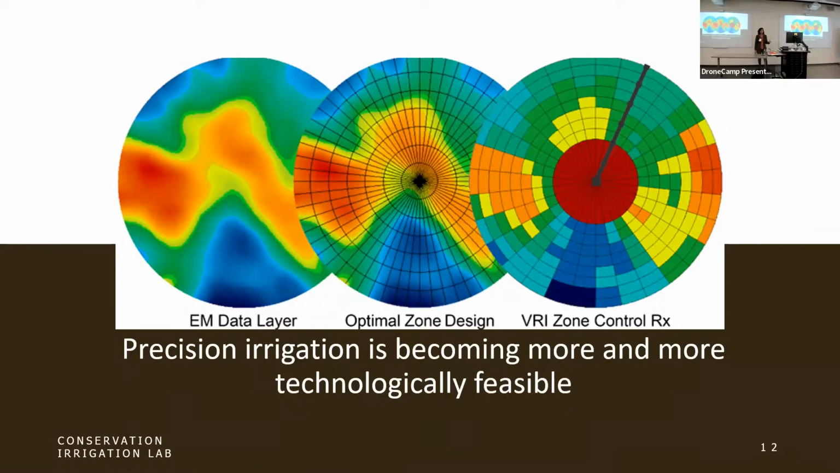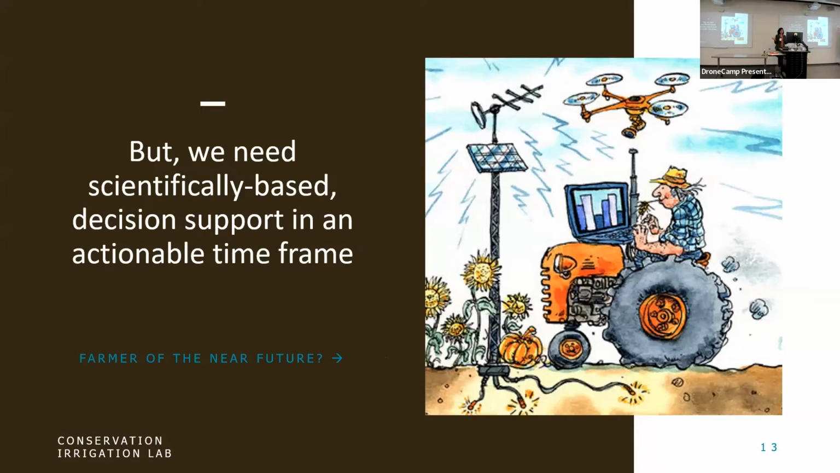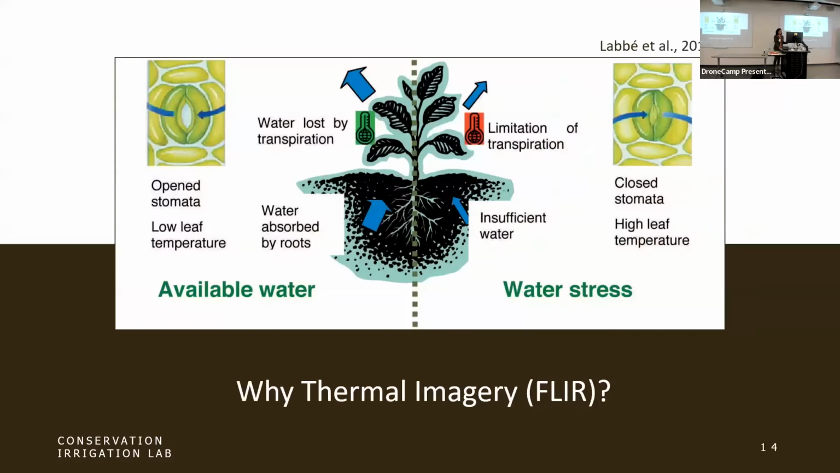So the goal of what we're doing is to try to make sure that our information is in pace with the technological innovations that are happening to deliver the water at higher and higher resolutions. Okay, so once again, we got to get that scientifically based decision support in the actionable time frame and be developing our evapotranspiration, our crop water stress algorithms to be right at the level of high resolution information that is most available to us from our technology. So how are we going to do that with drones? And this is where I'm going to turn it over to Logan.